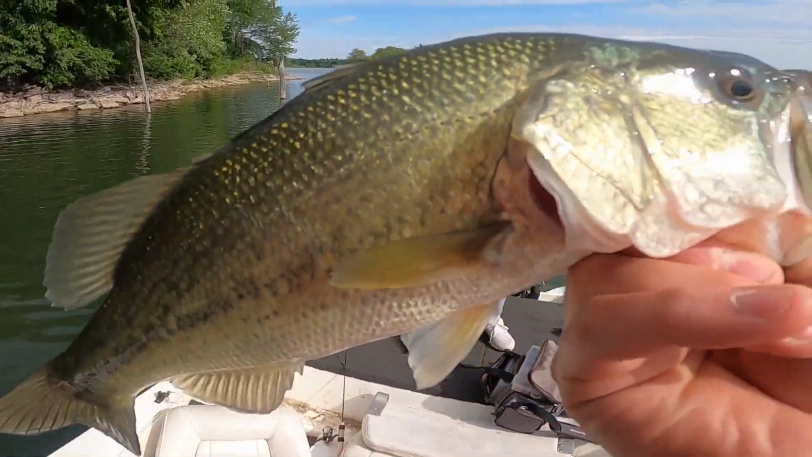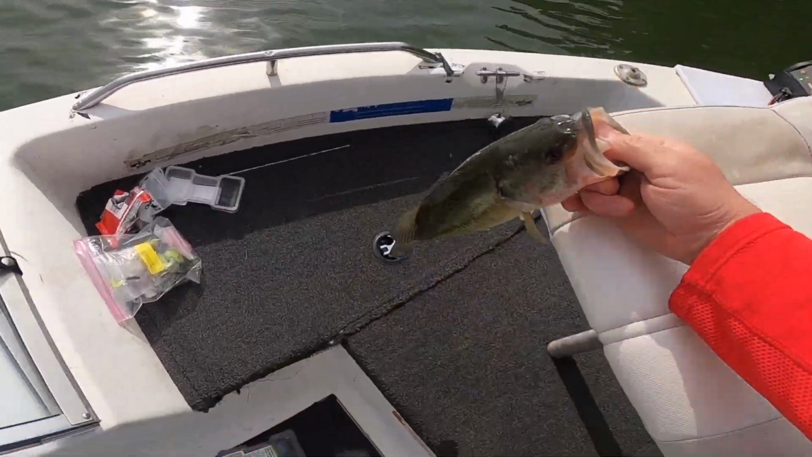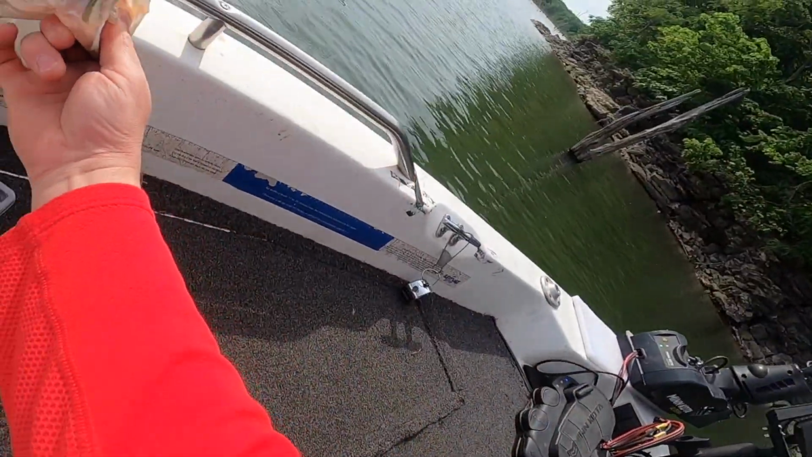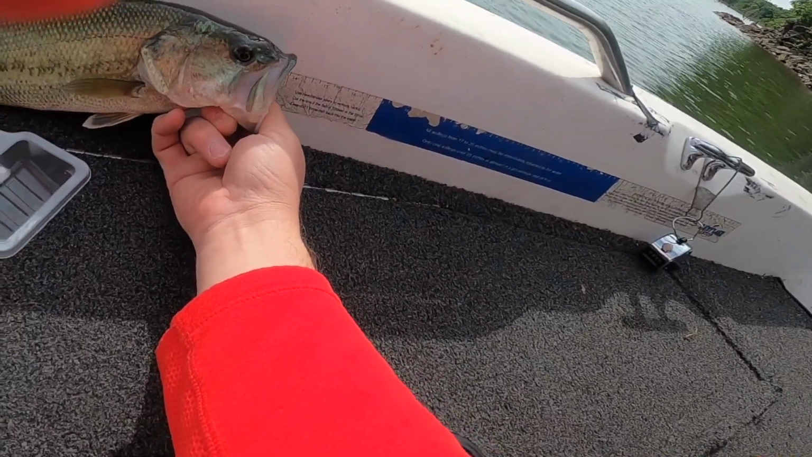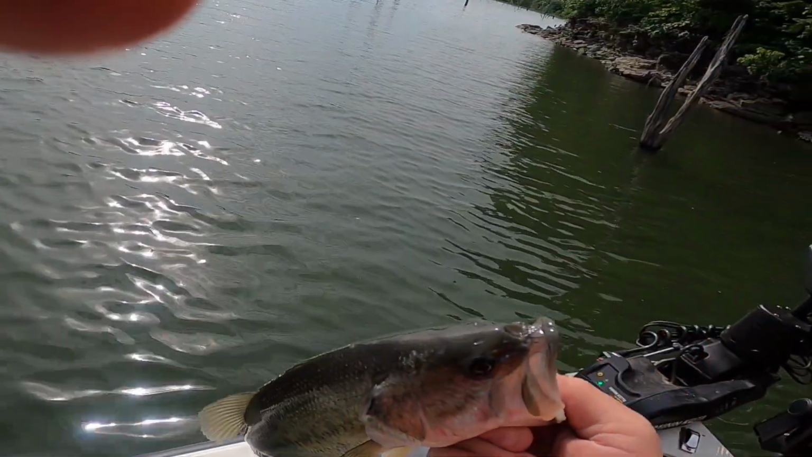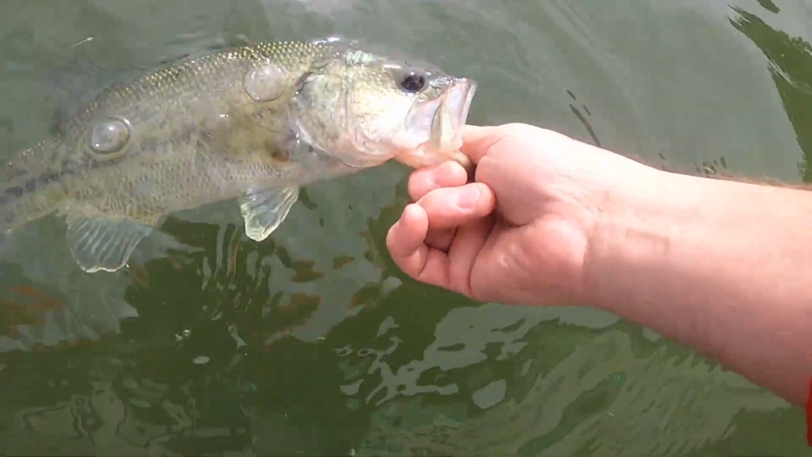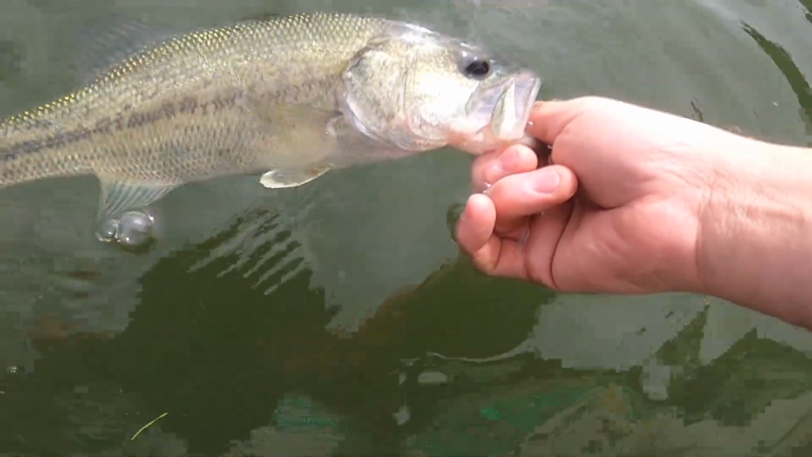Yeah, man. Look at that. We got another largie. That one's probably close to a keeper. What do they got to be, 13 or something to keep? 15? He's almost 14 inches, so. Yeah, 15. That was a nice little catch. Thank you for the good times, fella.